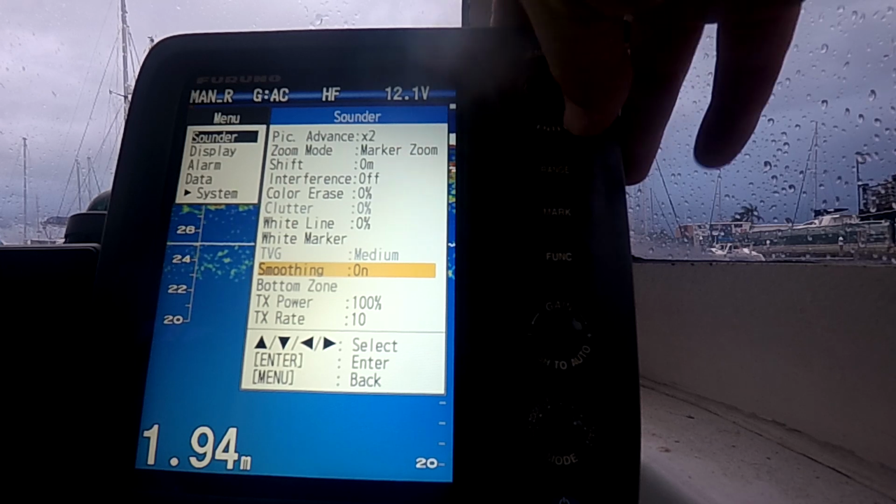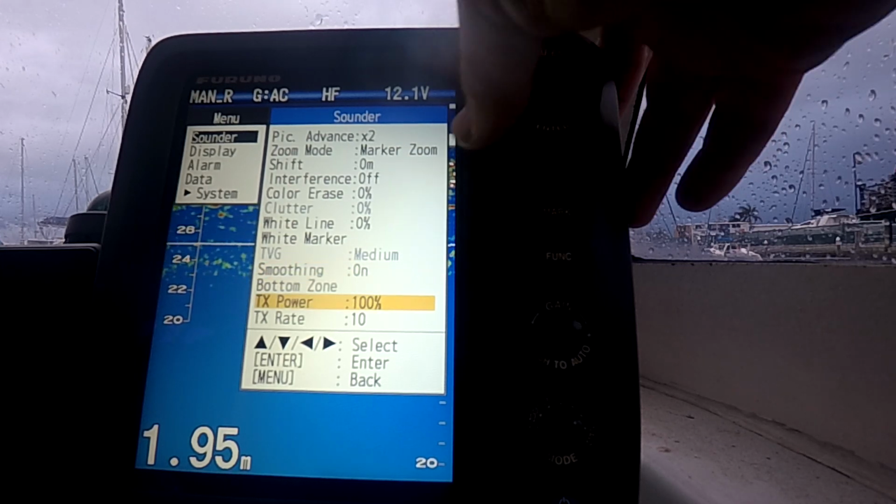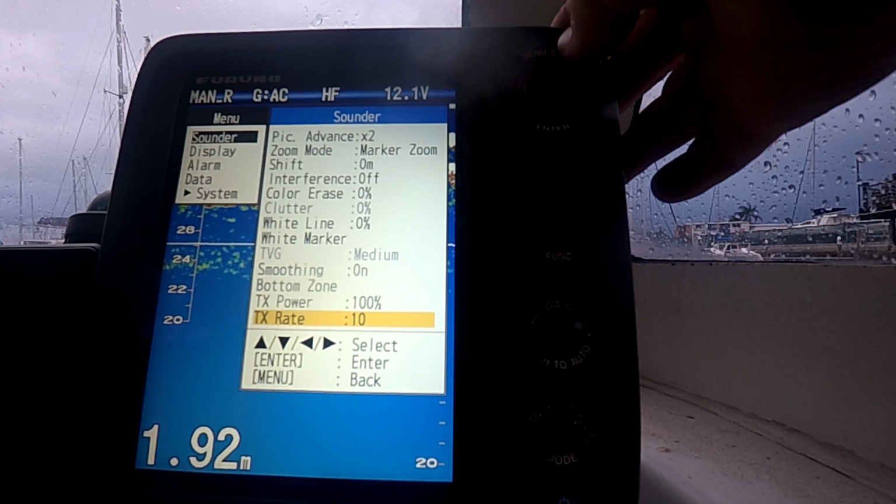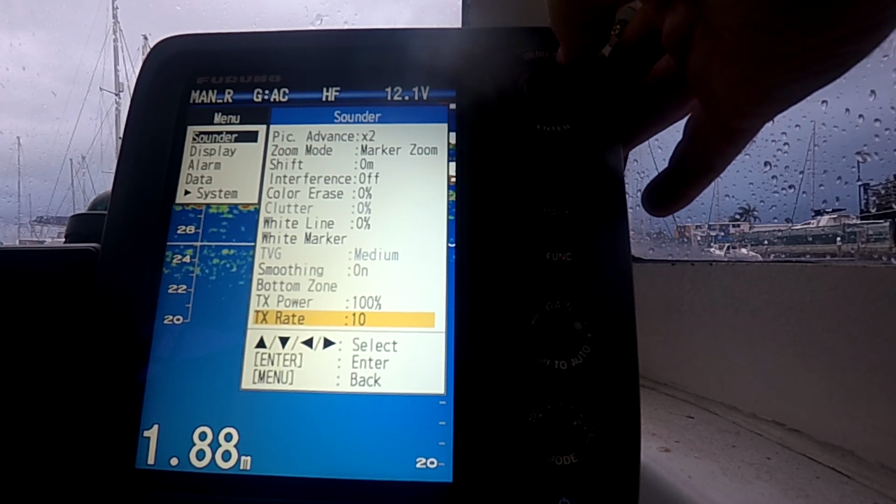So yeah, smoothing on, extends your arches. Bottom zone, don't know anything about that. TX power, so I've just cranked it up to 100. TX rate on 10. So, you know, that works for me. I don't know entirely the technical things behind all that.